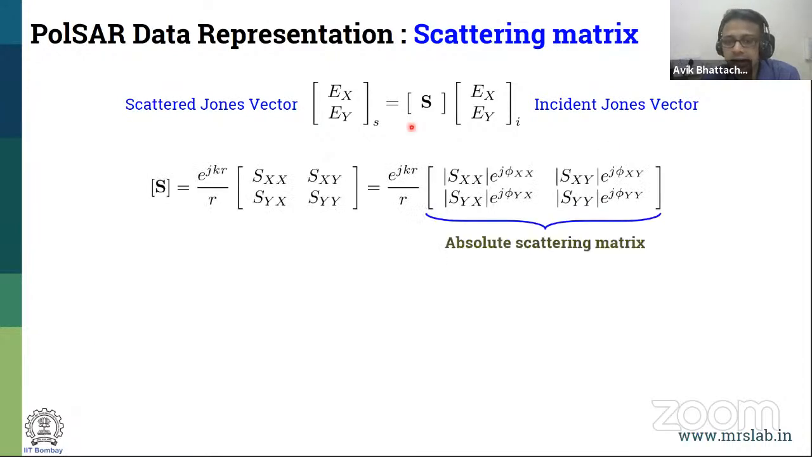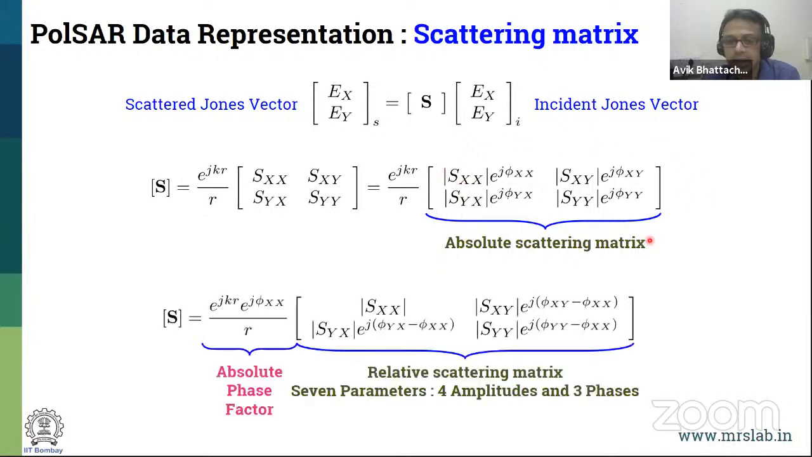Now, what is it? It is a 2x2 complex matrix. Each element over here is complex data which has an amplitude and a phase. This is the absolute matrix which we are interested in. But you can also make it a little bit more simplified, with 4 amplitudes and 3 phases.